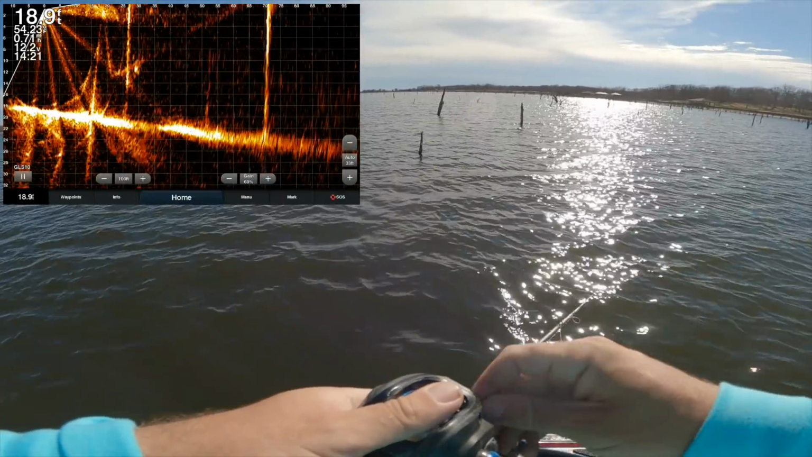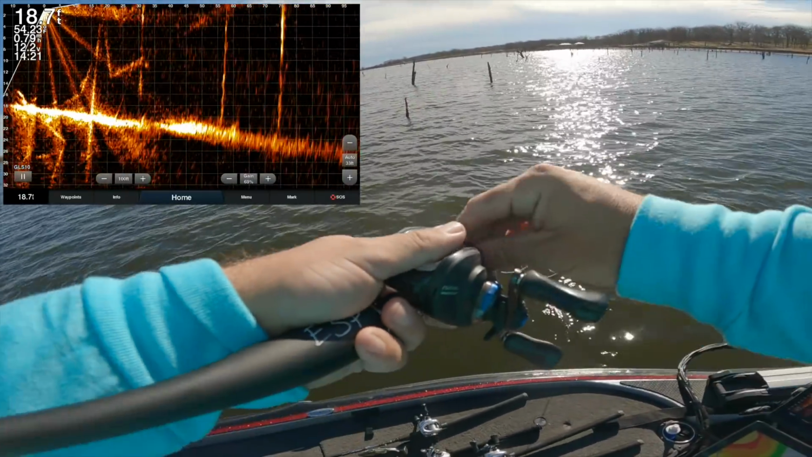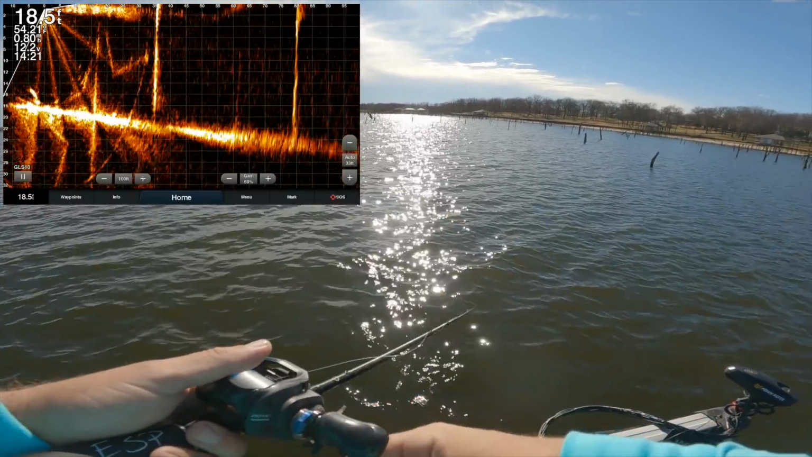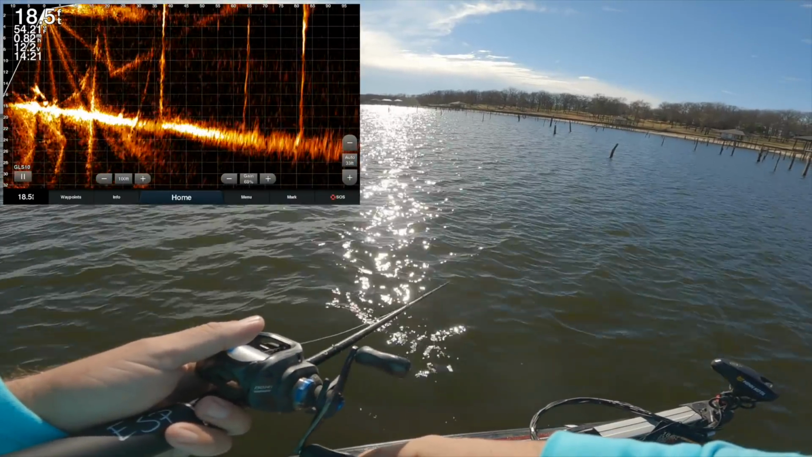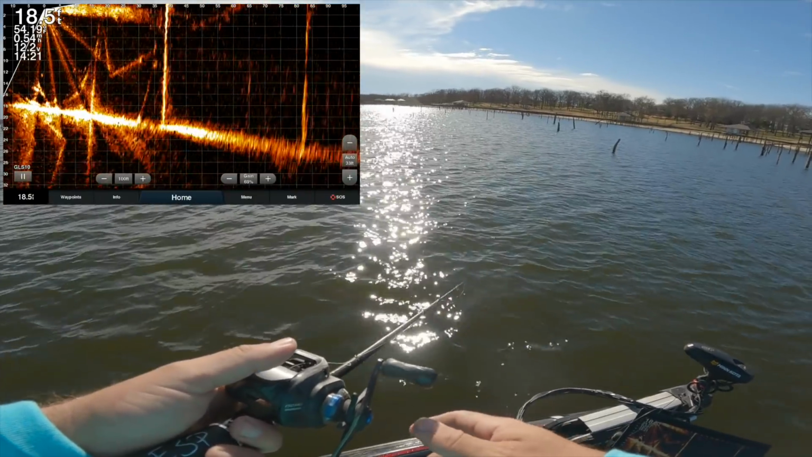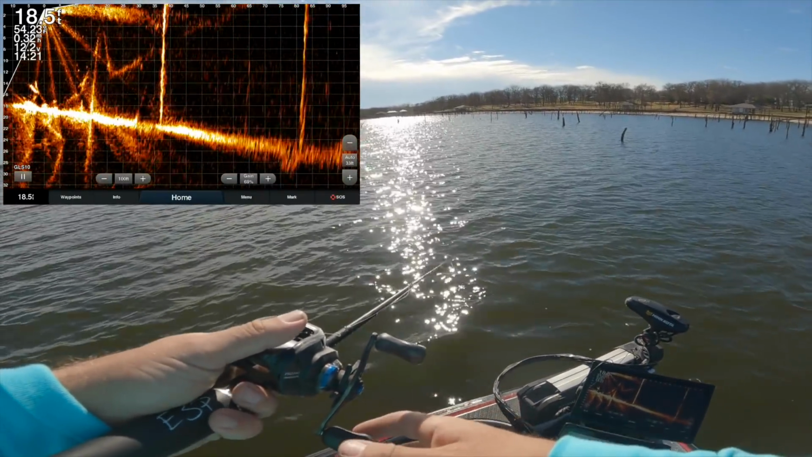I mean, Cole, that ain't a 2-pounder. Just a tuna coming in from the ocean. He's still about it. Look at him.